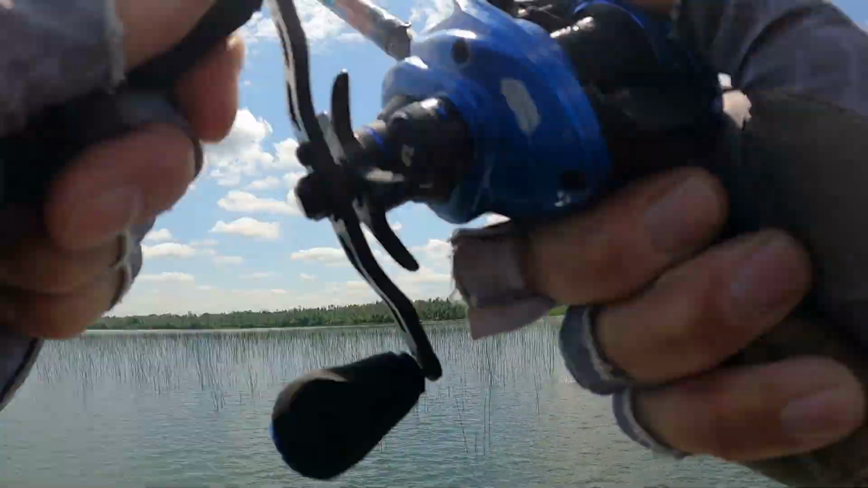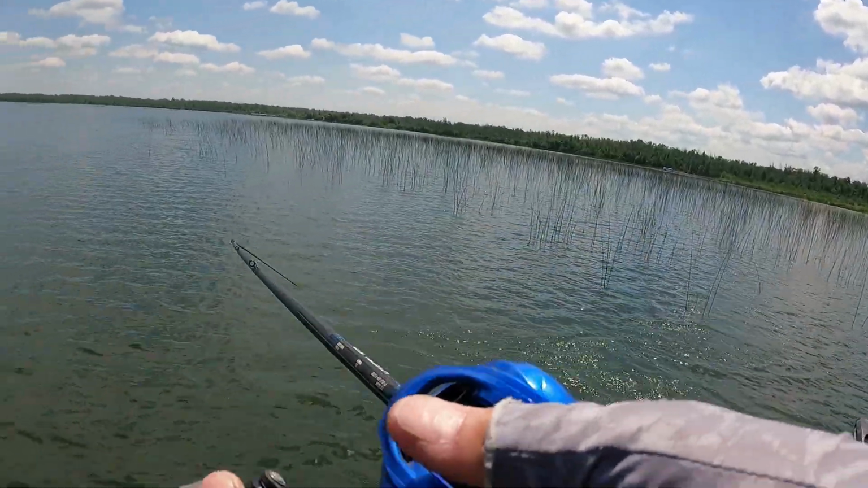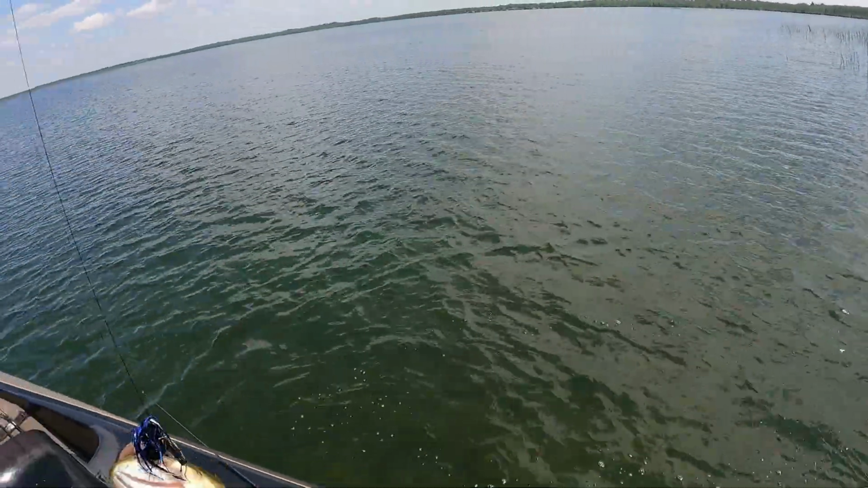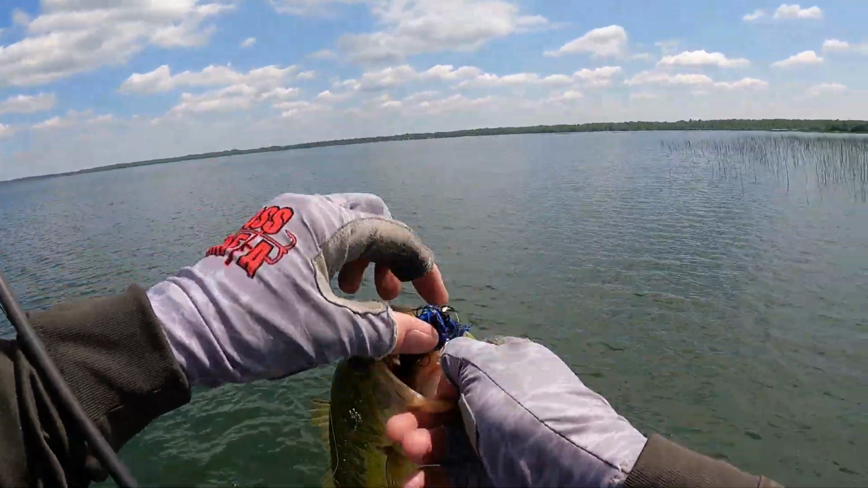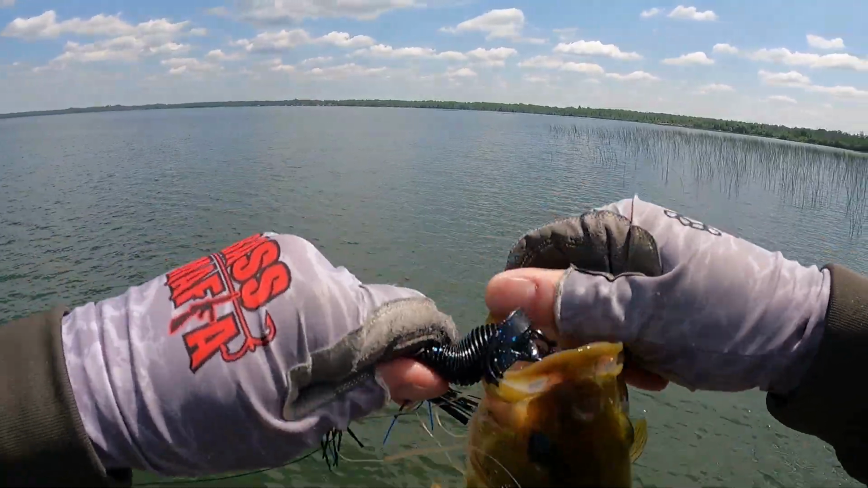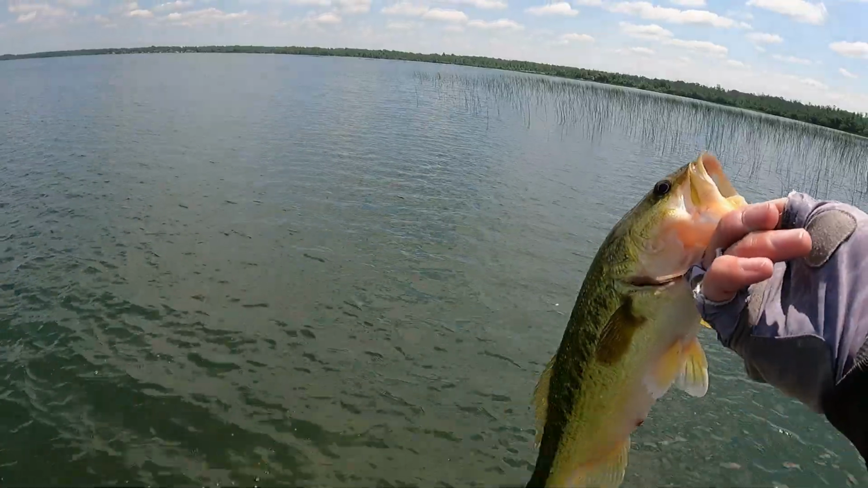Oh. Yeah, I mean, it's a fish. Another 2-pounder though. It's all right. Oh, nice little fish there.